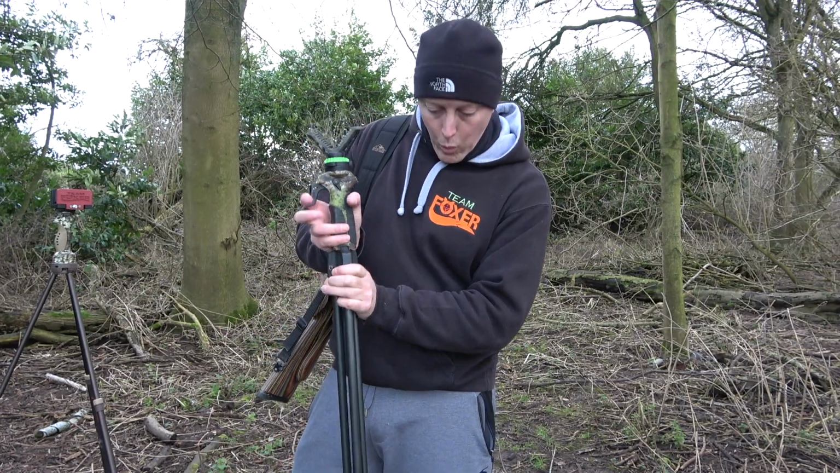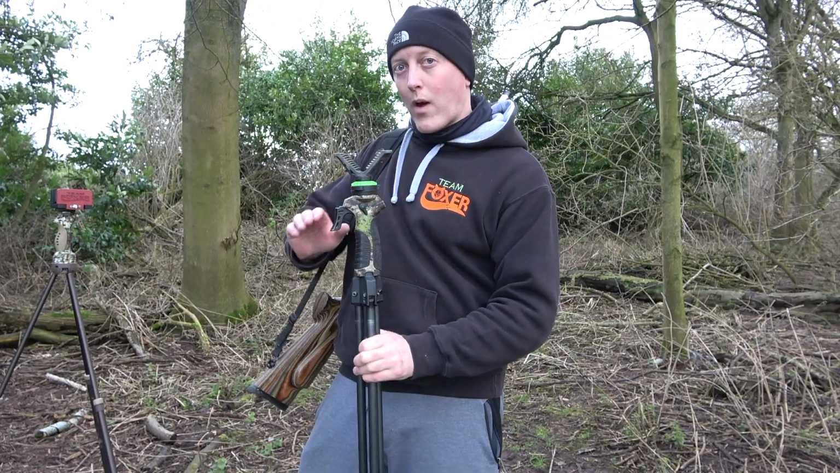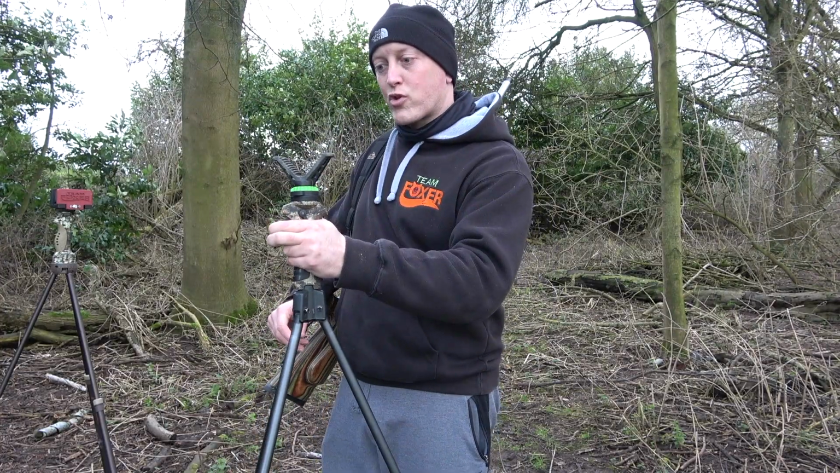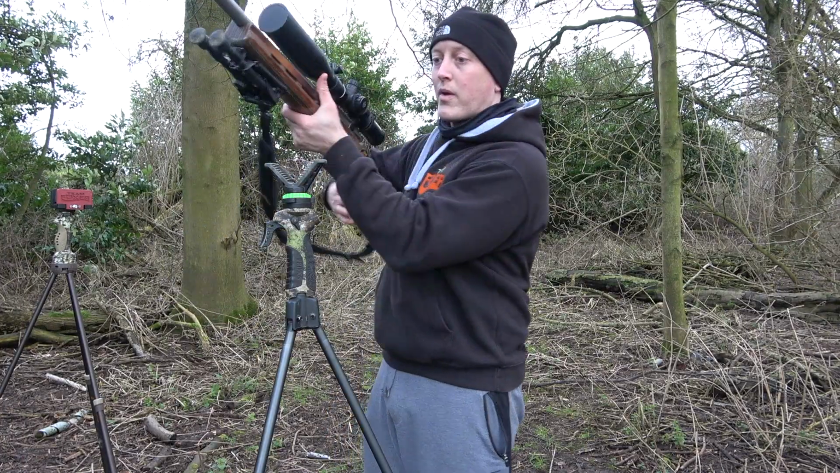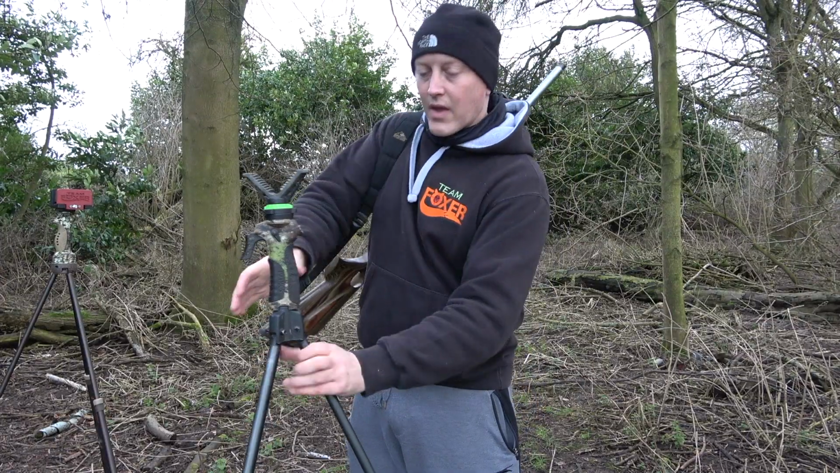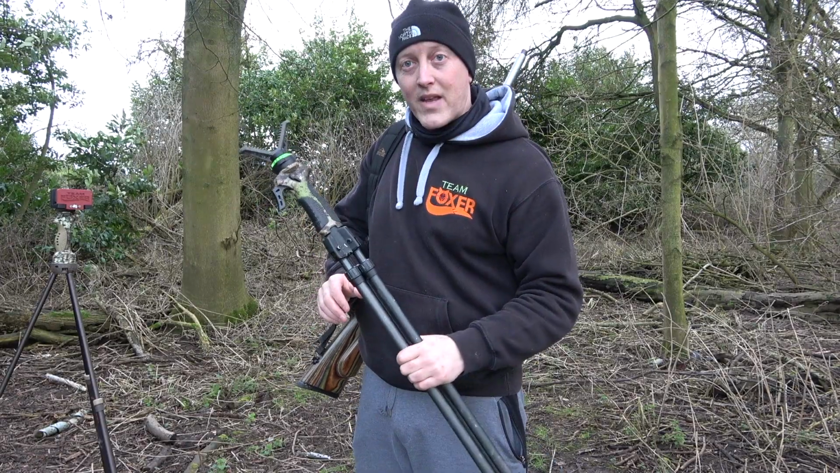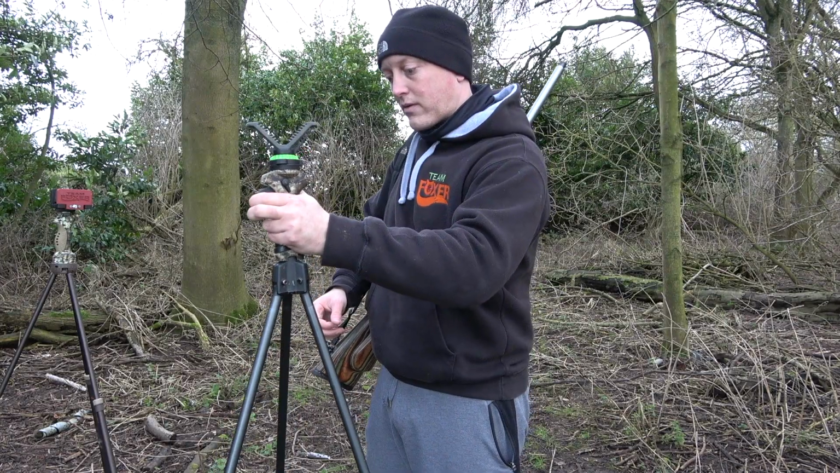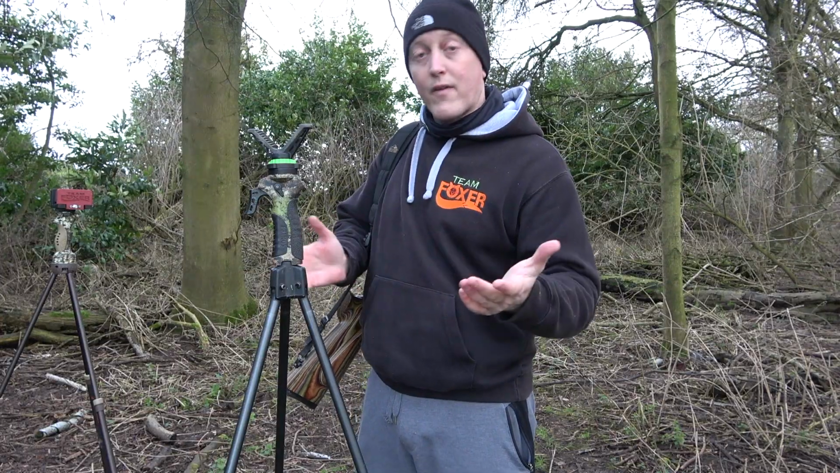Anyway, tip number one. I always like to walk around with my sticks deployed at a height roughly equal to where I know I'm going to be shooting from. Simply because when you open the legs and pull the trigger, the legs don't have to fall very far and you can be quick and on them. If you have the legs too short, it might make it a tiny bit easier to carry, but you then have to deploy the legs and wait. So it's all about saving vital seconds with that first tip.